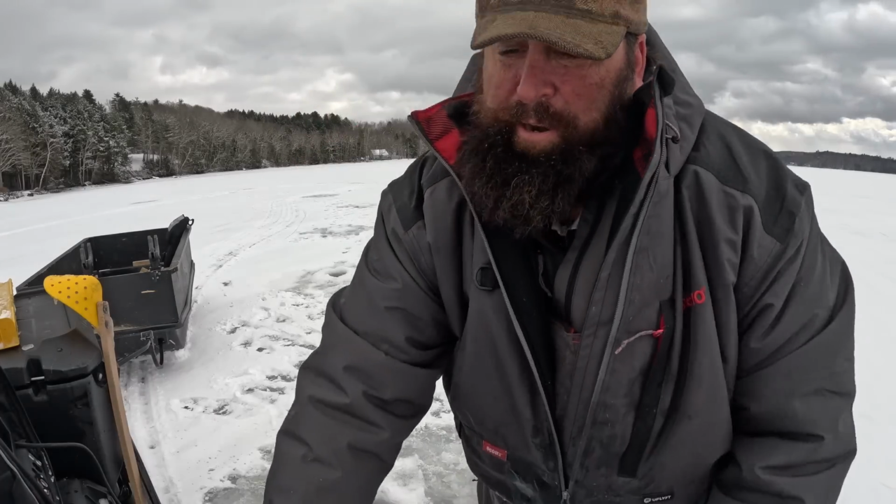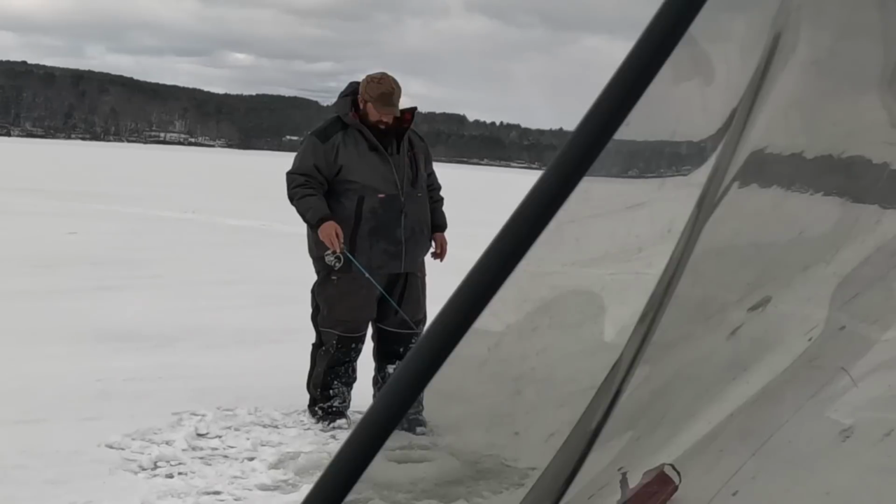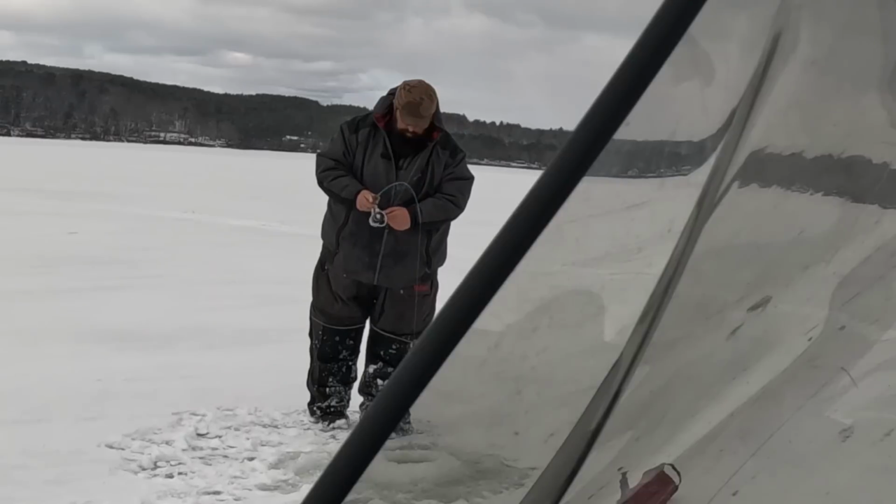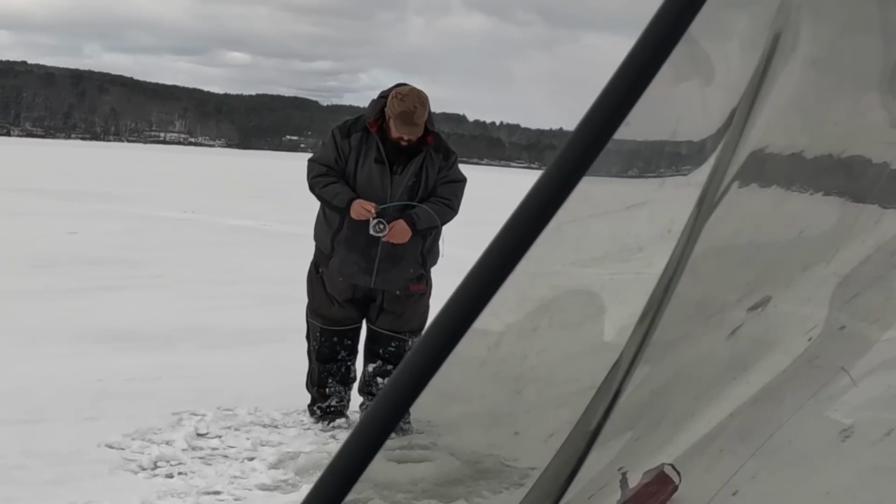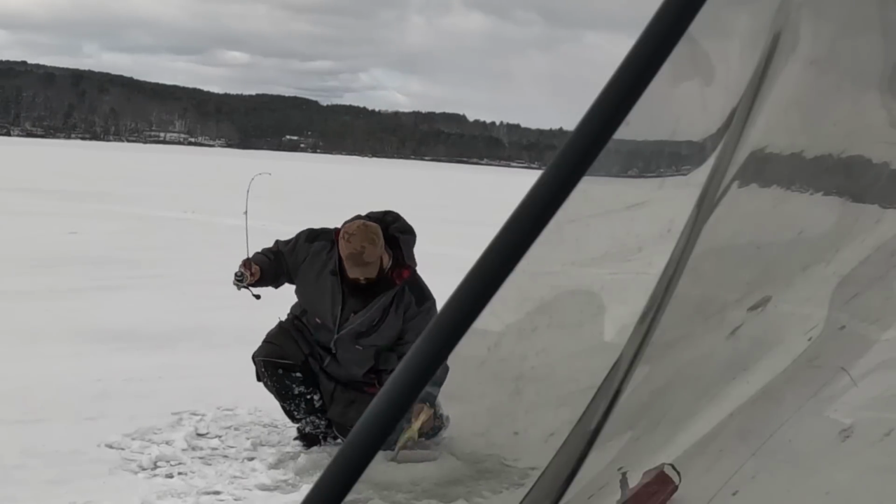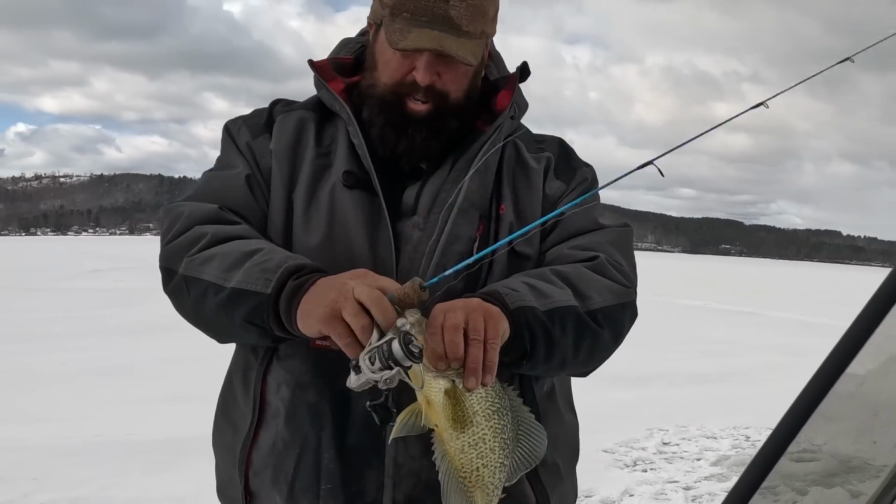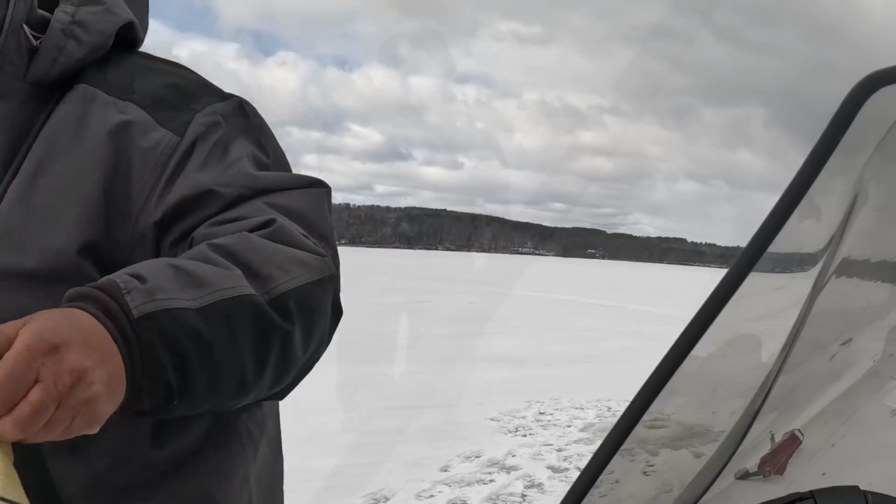And we're gonna get right back on them. Another big one. Oh, they're in that 15 range. Big old slob of a crappie right there.